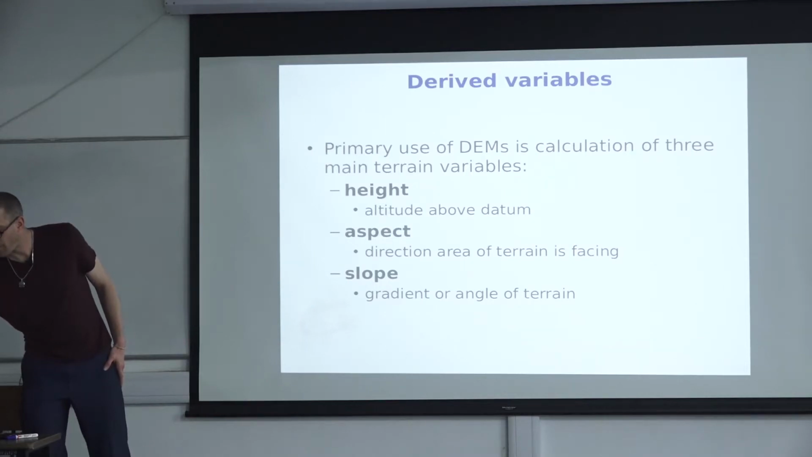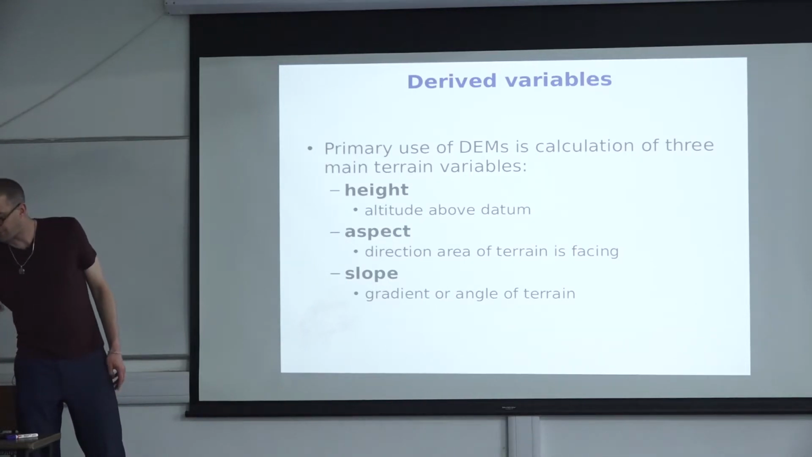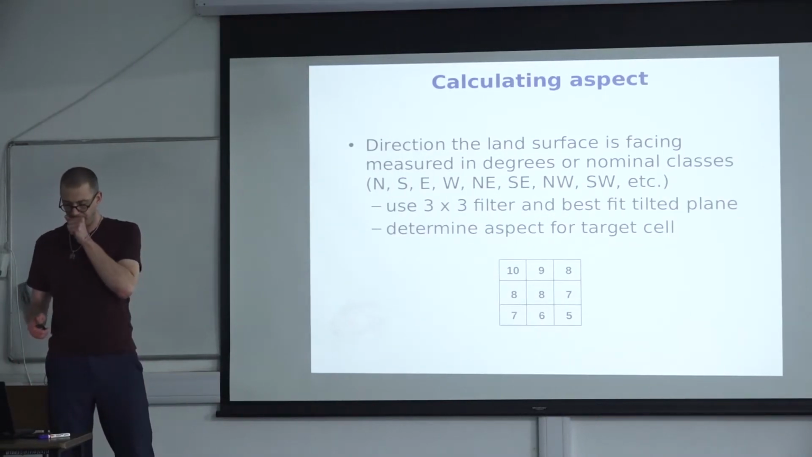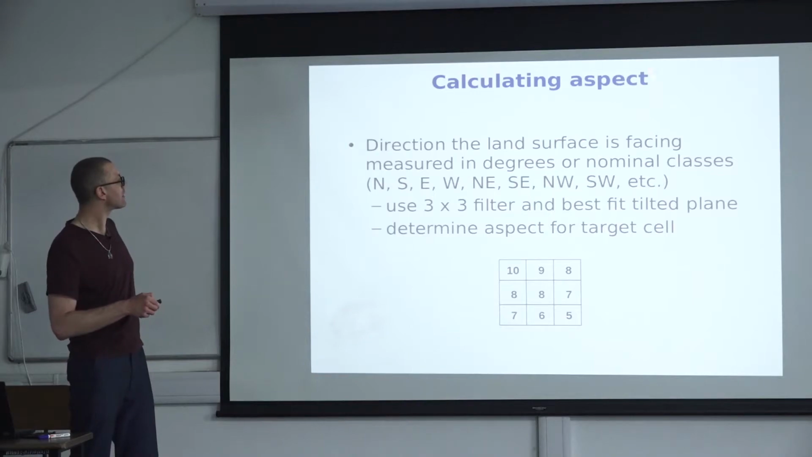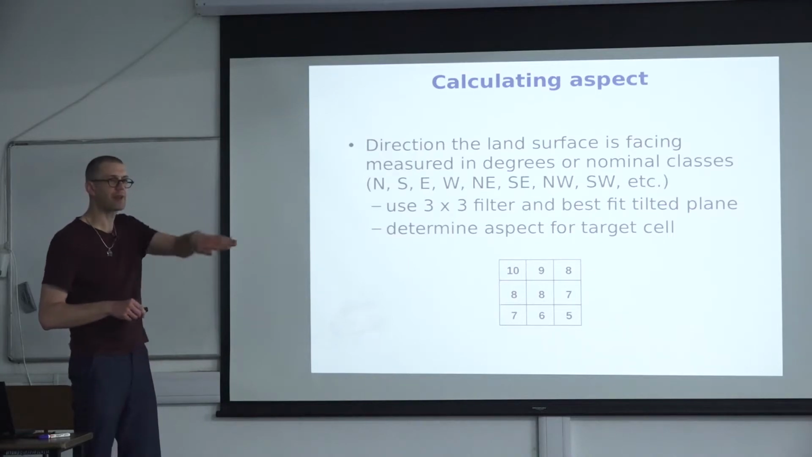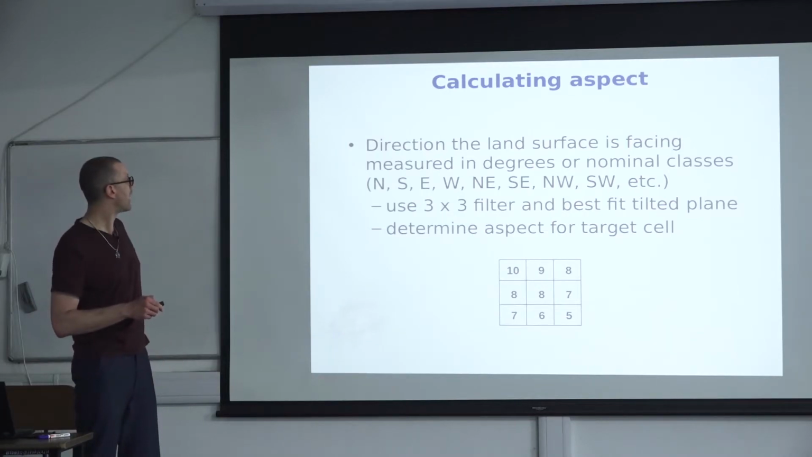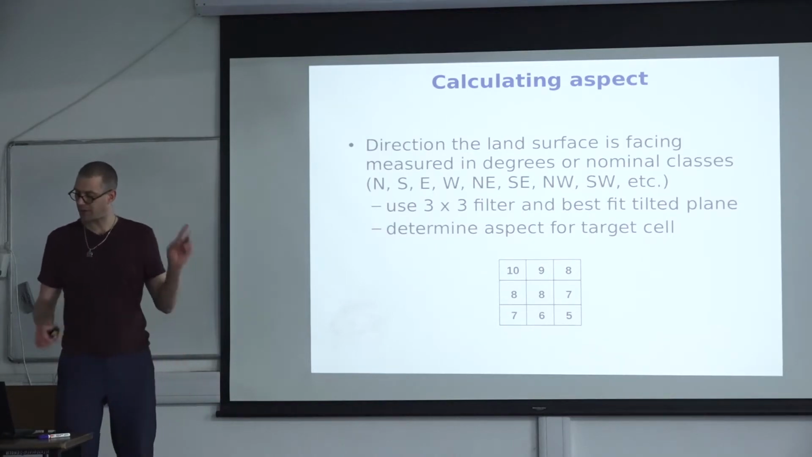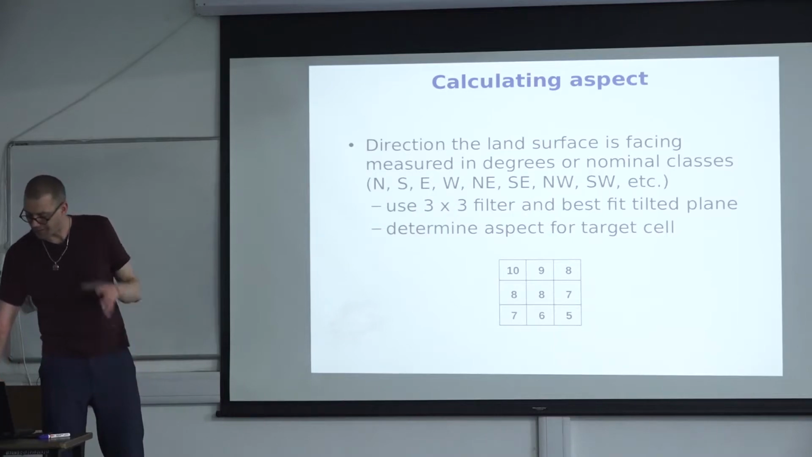But how do simple GIS software suites such as ArcGIS or QGIS calculate aspect and slope? You do that by using, for example, a 3x3 kernel or window, and you then fit a plane to this, and the direction the plane is facing gives you the aspect. So that's a very simple approach to identify the degree that your plane is fitting to. We will come to this in a second and dive in a little more.